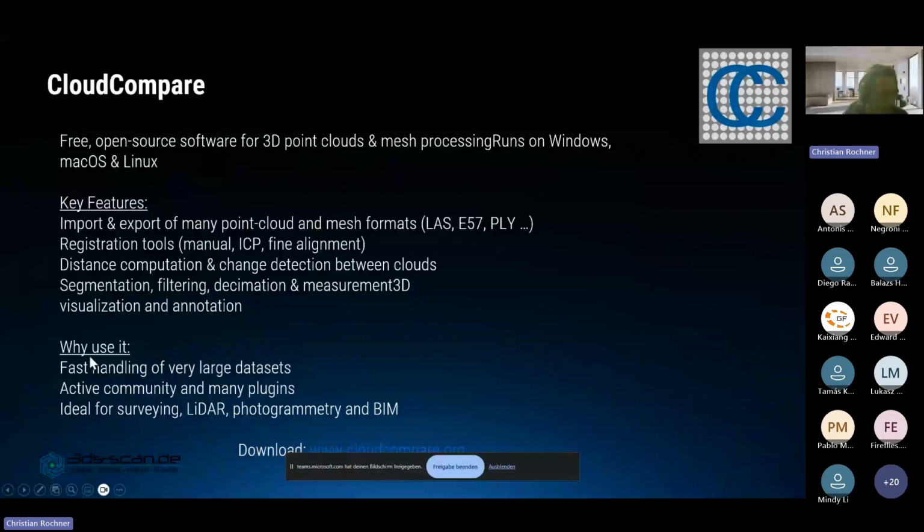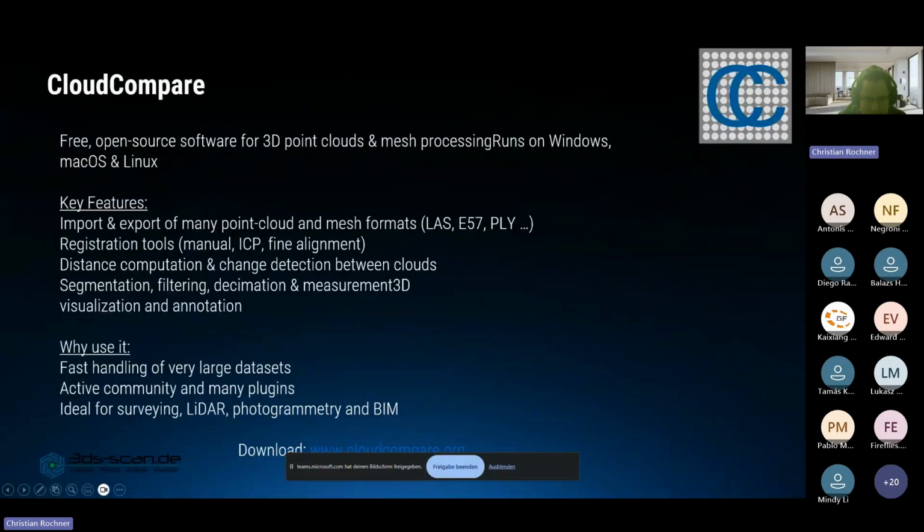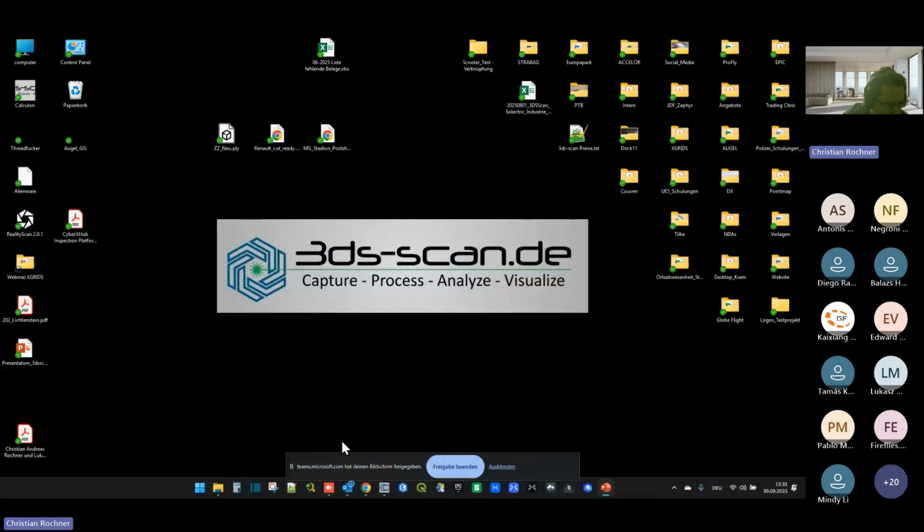Why use it? Well, it can handle very large data sets, also on a smaller machine. You have an active community, many plugins, and it's really a must-have for everybody involved in surveying, photogrammetry, LiDAR, and point cloud processing. So let's have a look at Cloud Compare.